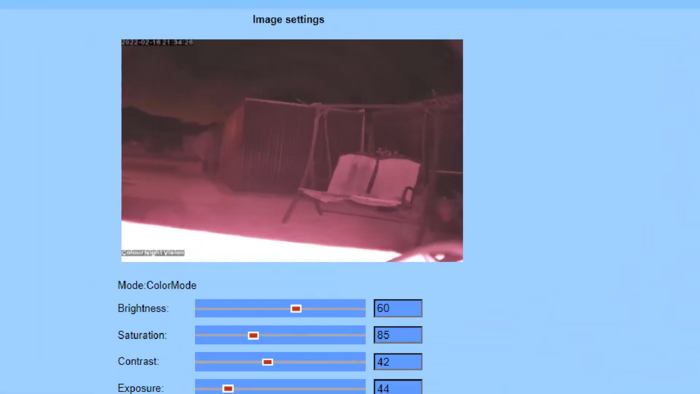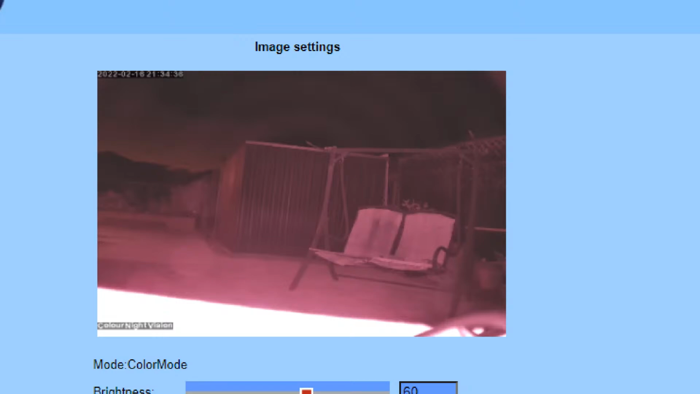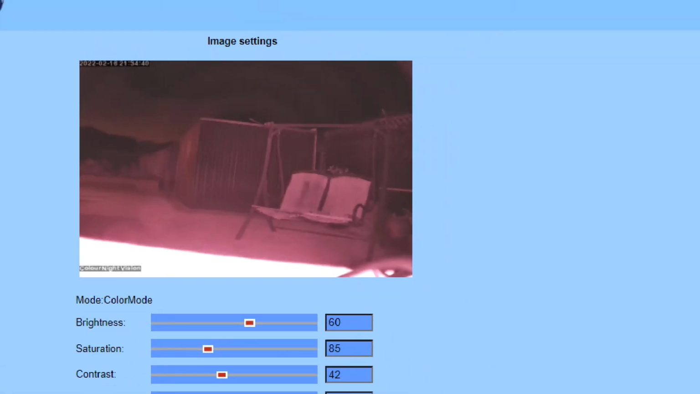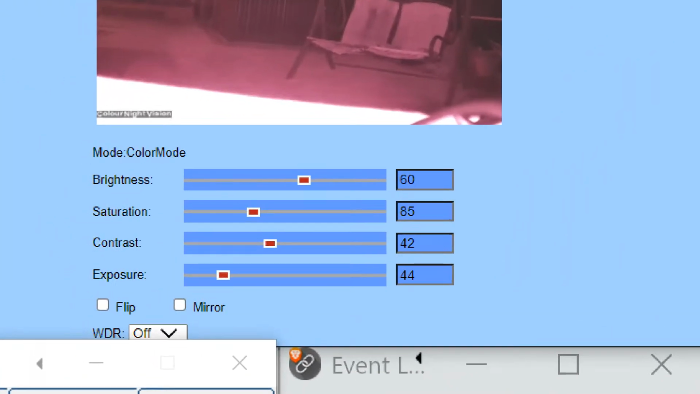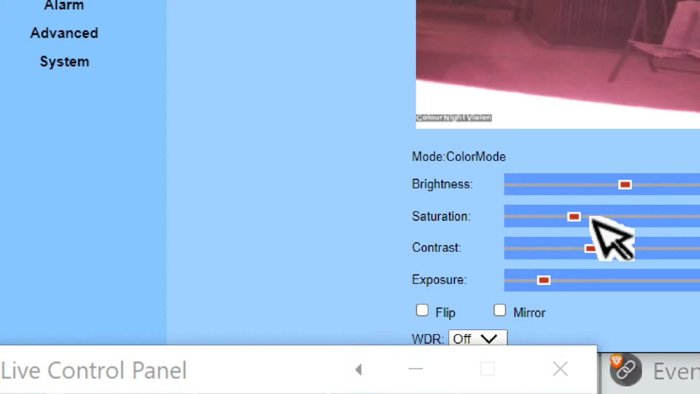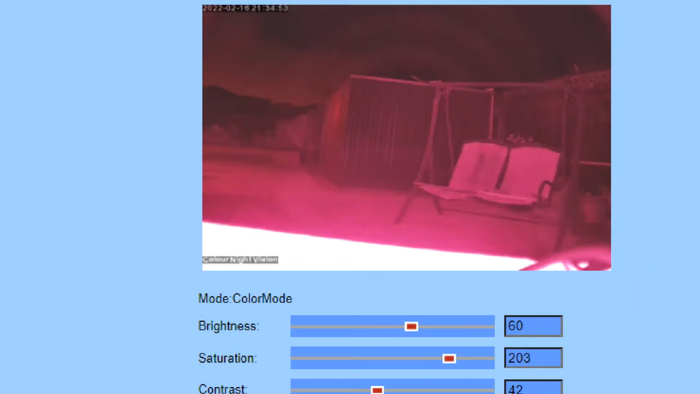I don't want to really muck it up because that was the best setting I could get. Doesn't look like any colours here though, does it? Saturation, what's that set to? 85. Makes it more red.